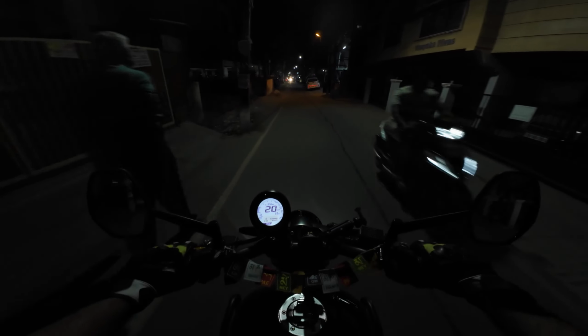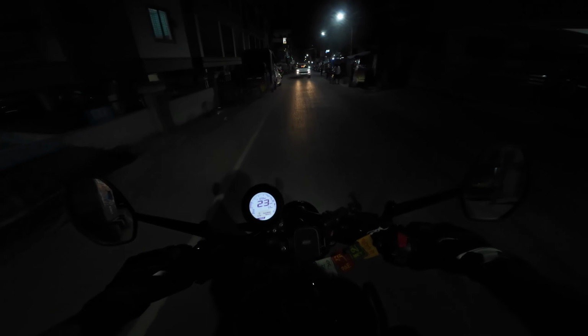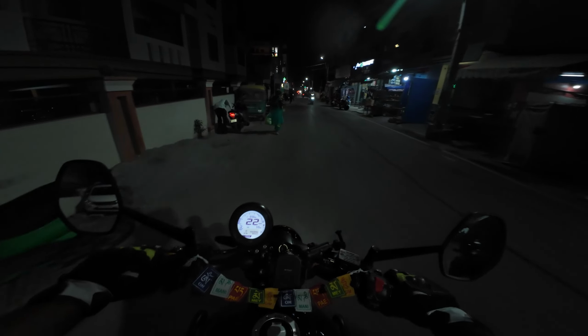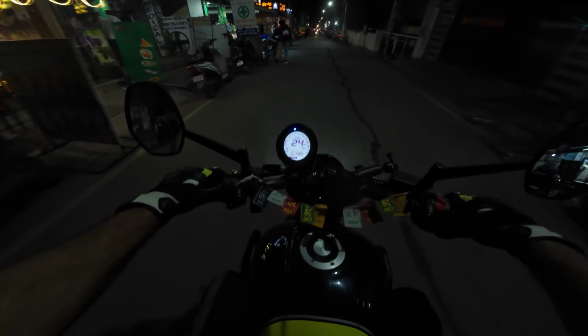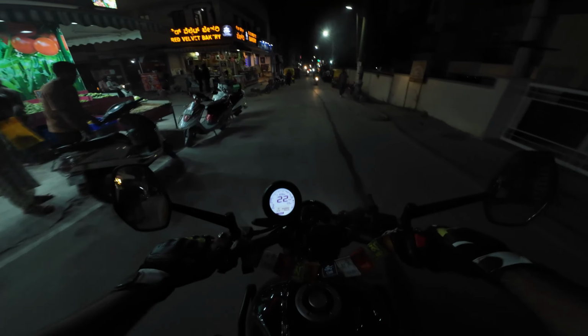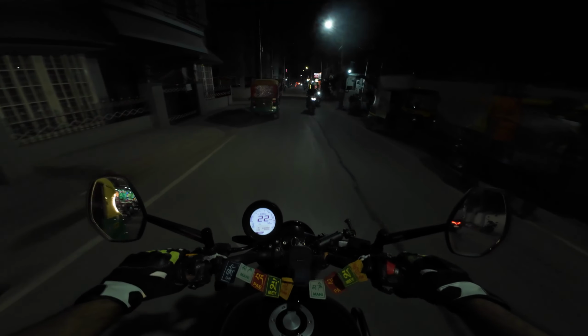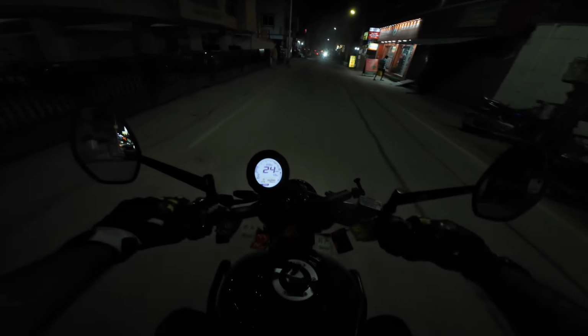The issue is there are so many people who keep their headlight on high beam. See, in these streets you don't need high beam. Okay, for me it's low beam now. Now it's high beam. Again, I kept low beam only. This is already well lit through the street lights and the shops.